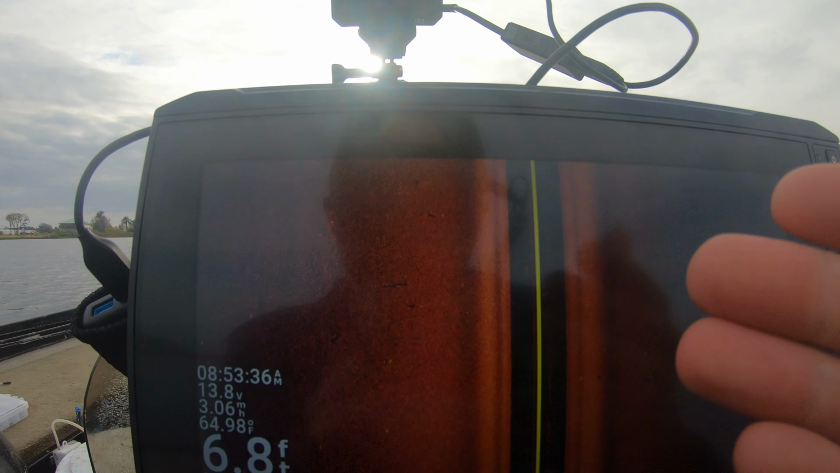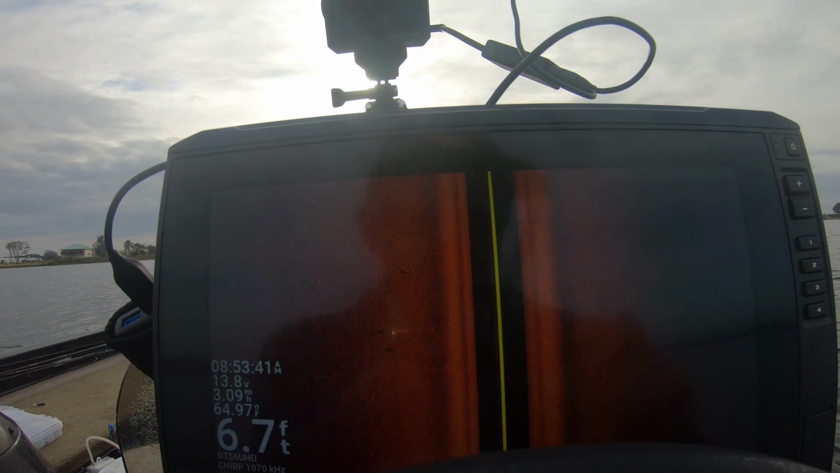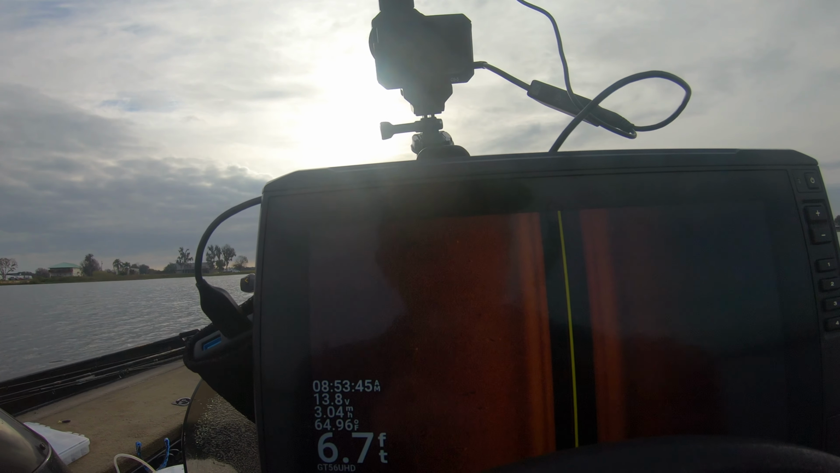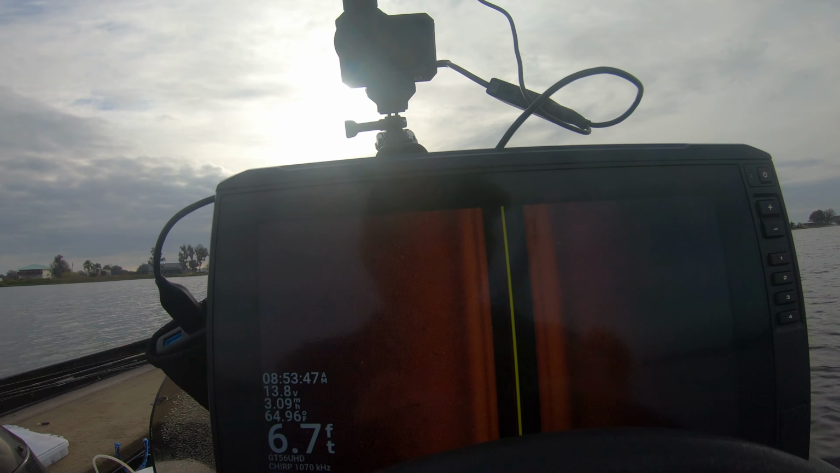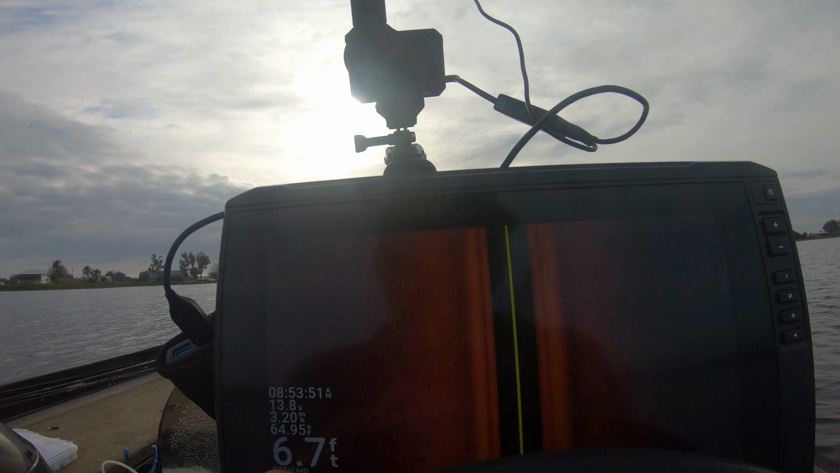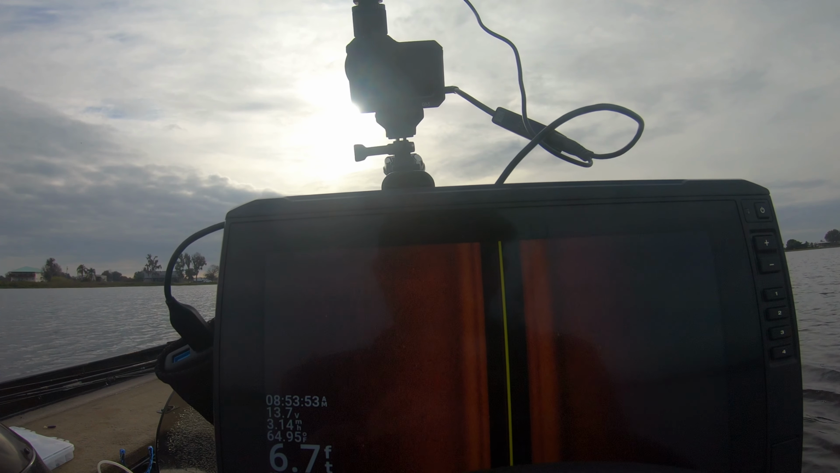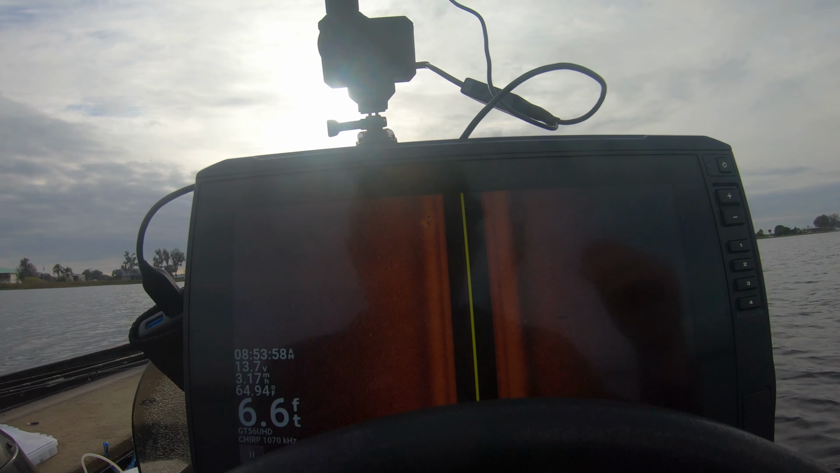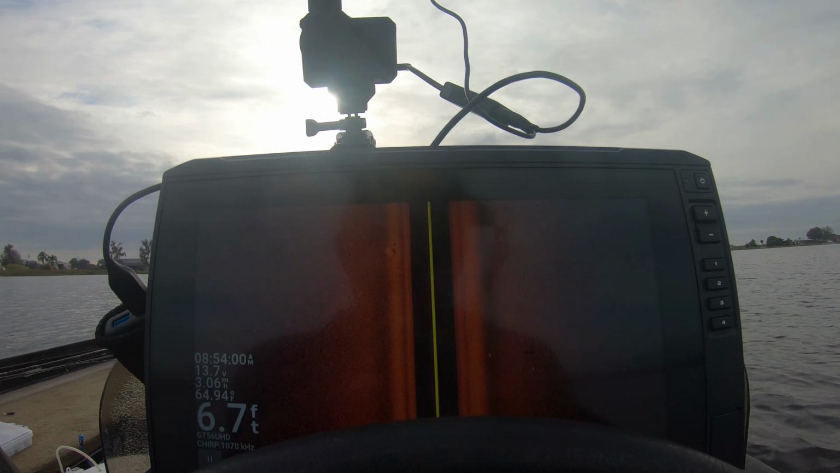There's just a bunch of scattered, these are crappie, out here staging up before they pull up to spawn. So this is a good depth where you can see your jig. When you get up really shallow where I was, it gets hard to see your jig because it gets to the bottom so quick. Here is a great depth because you can actually see your lure, interact with the fish, and they're easy to see.